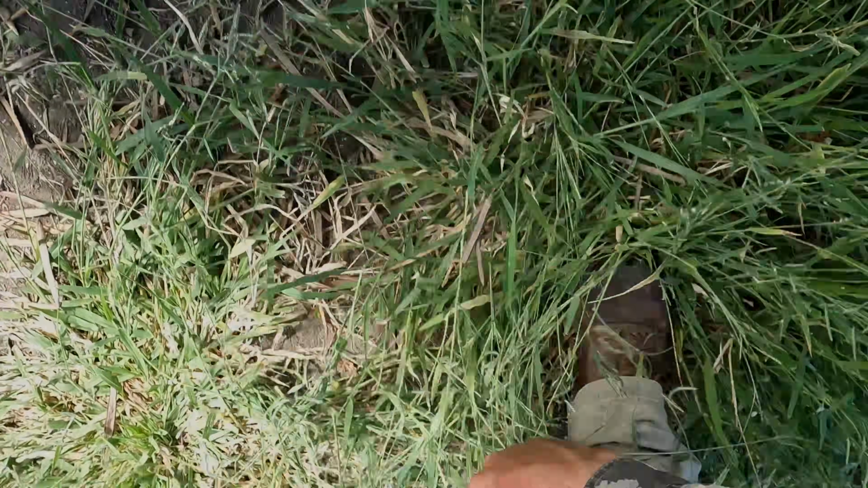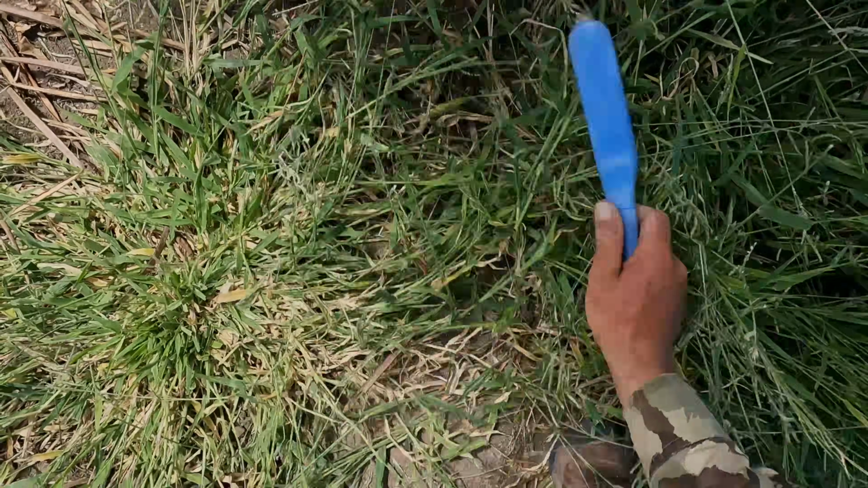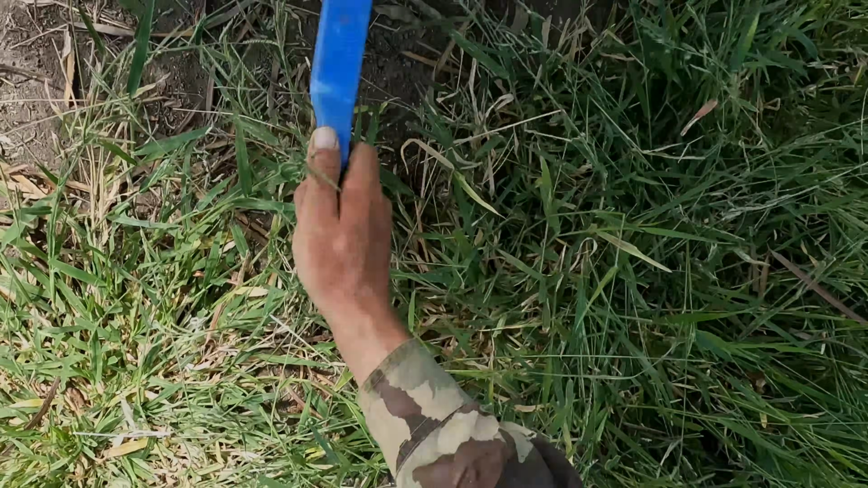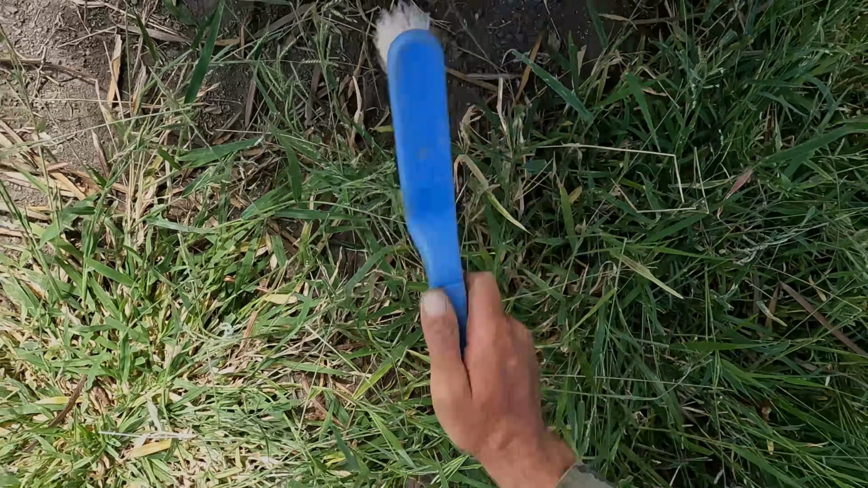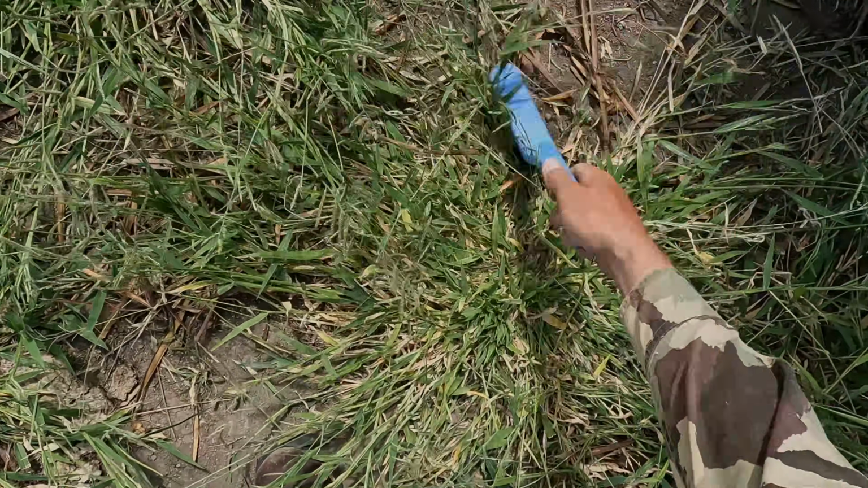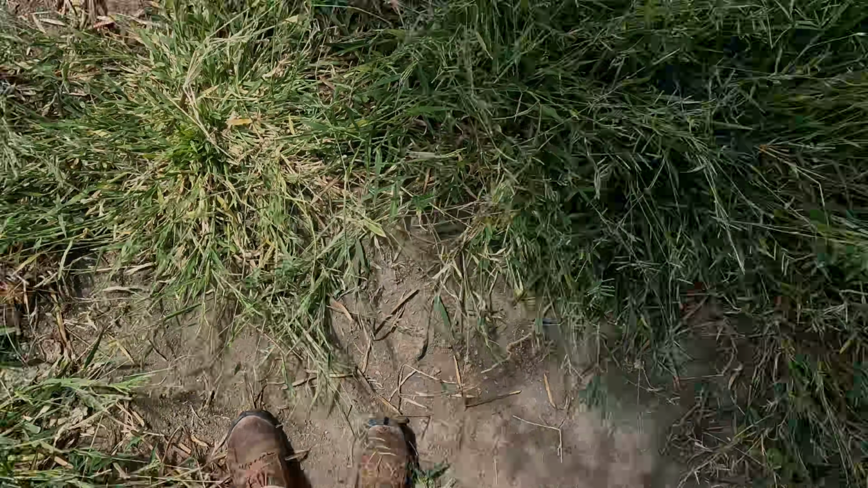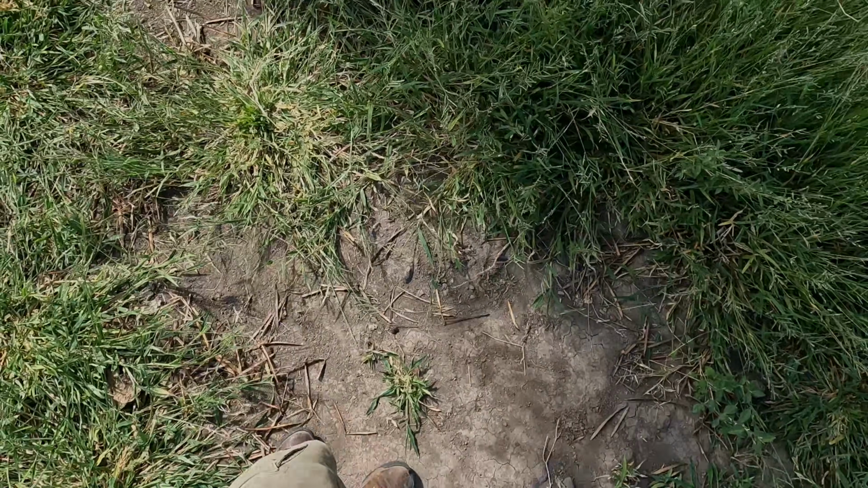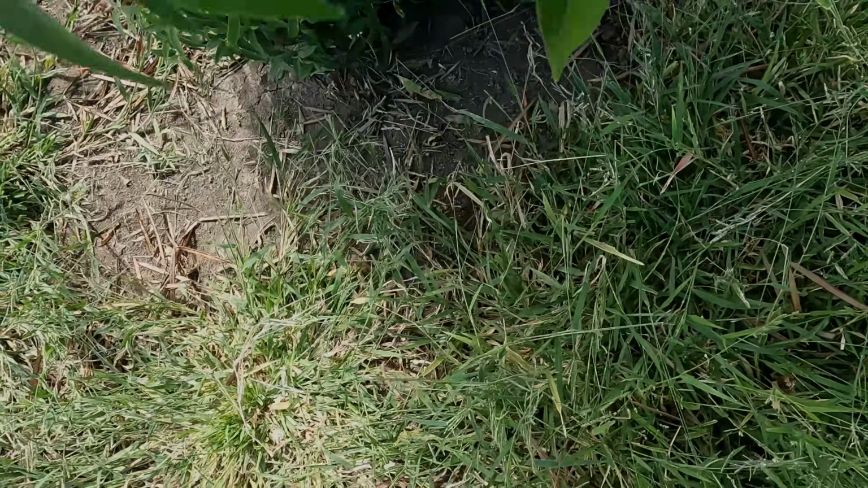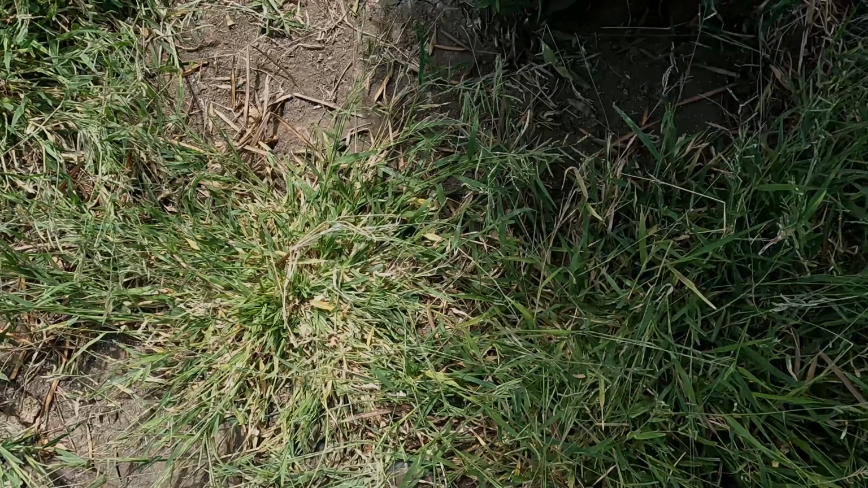Off this grass up so it doesn't look too disturbed. Righto, it's all set. Trap's just in there.